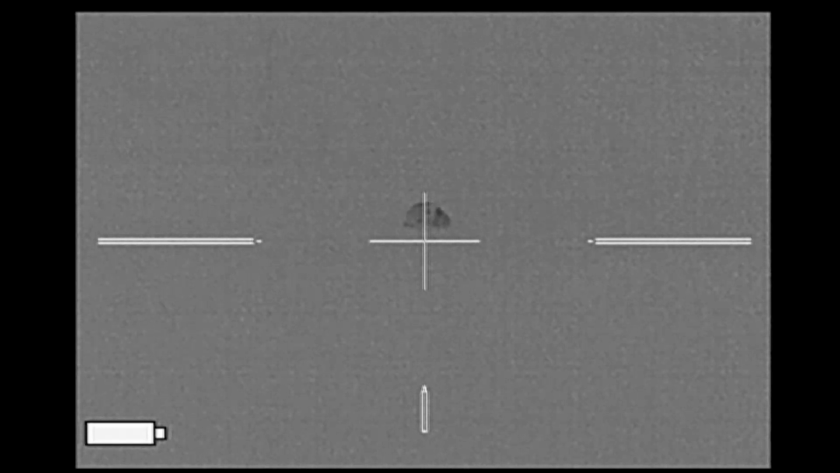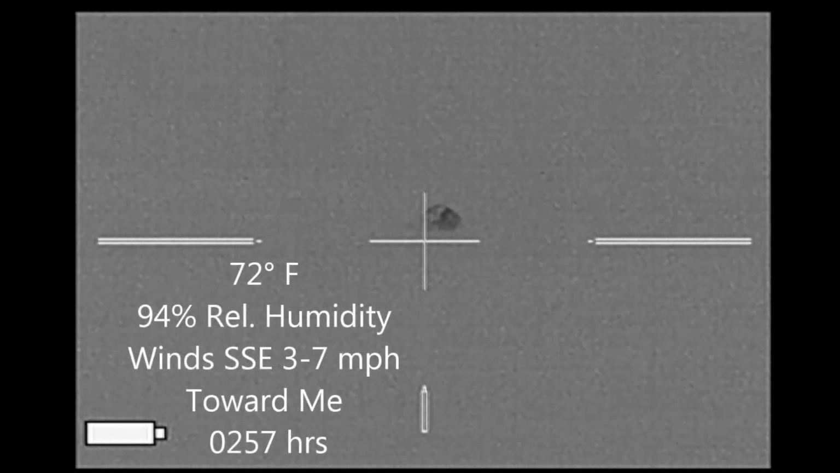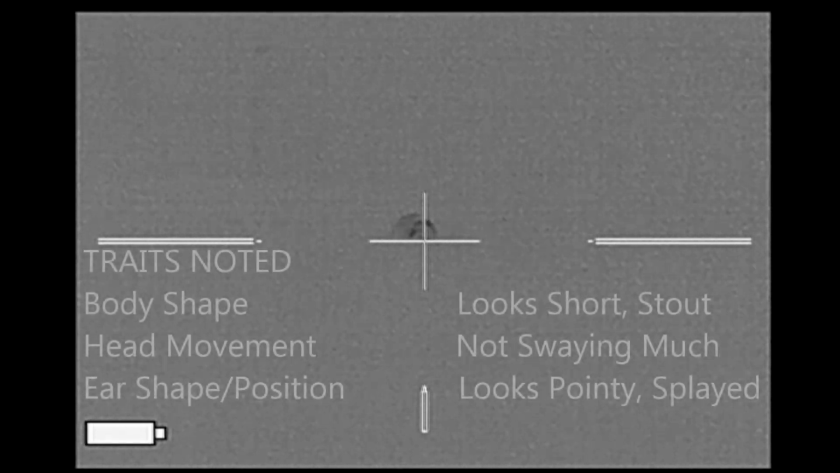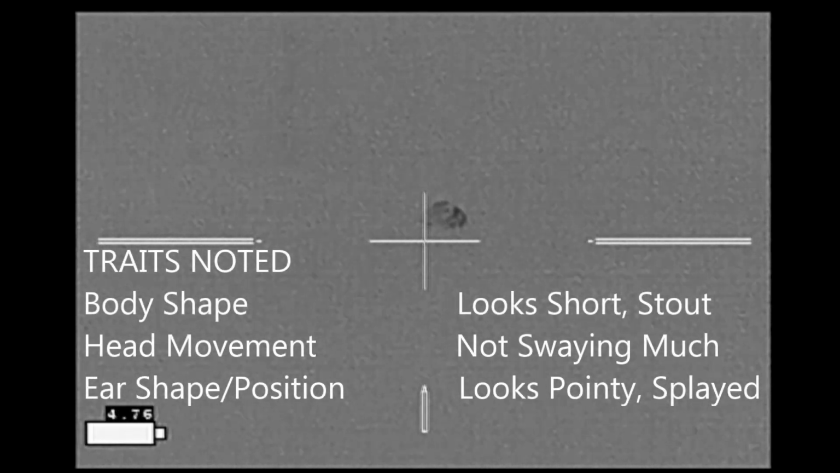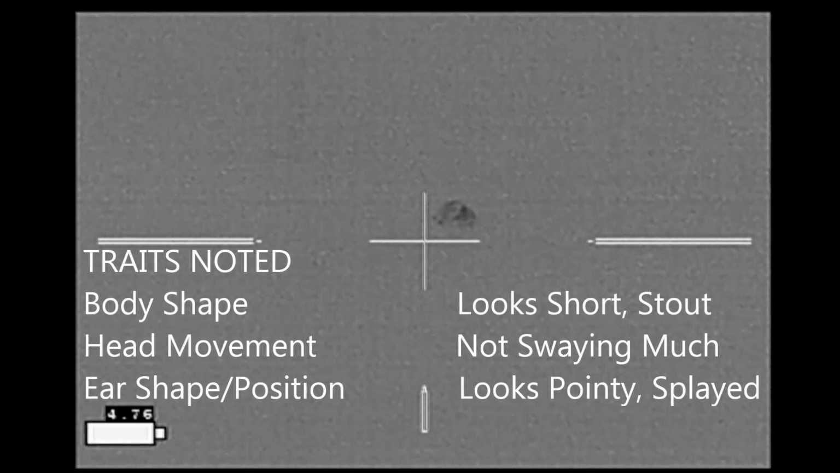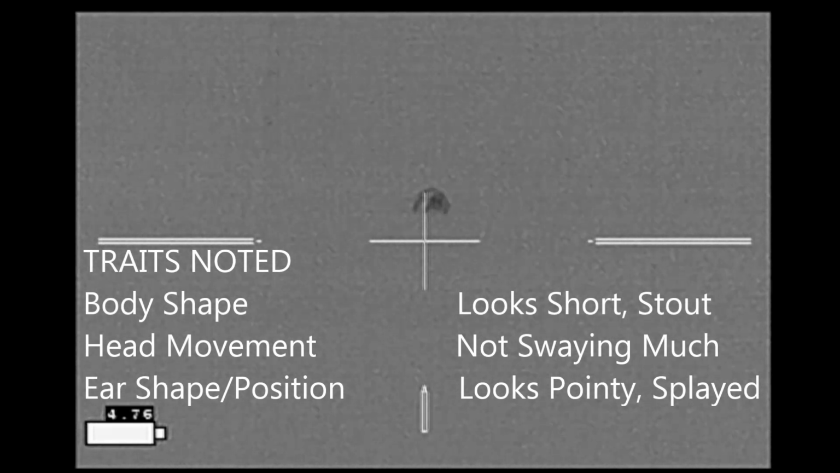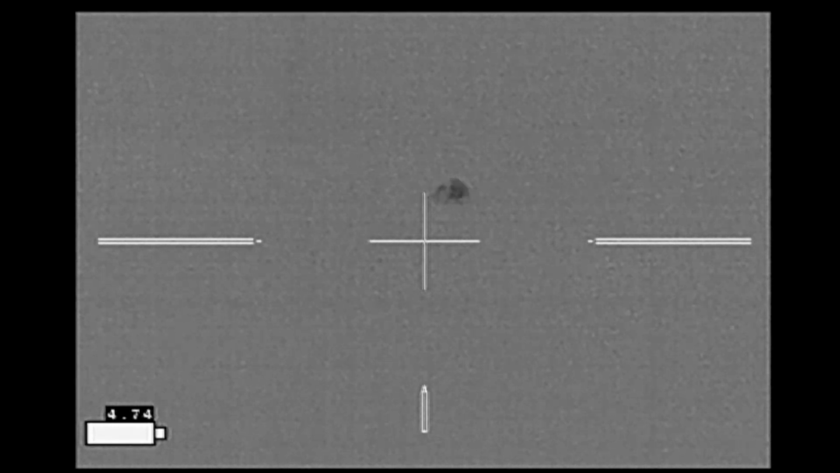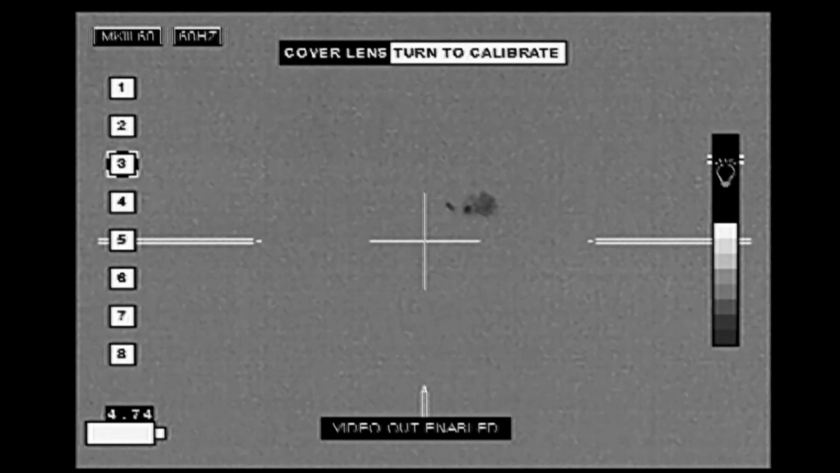It's almost 3 o'clock in the morning at this point. It kind of looks like a hog, but I'm not getting a very good view of it. It's down in that low spot behind that low ridge. The body shape looks short and stout, kind of like a hog. The head isn't moving too much. And the ears look pointy and splayed, kind of like you would expect on a hog, but I'm not seeing enough to get a positive identification.